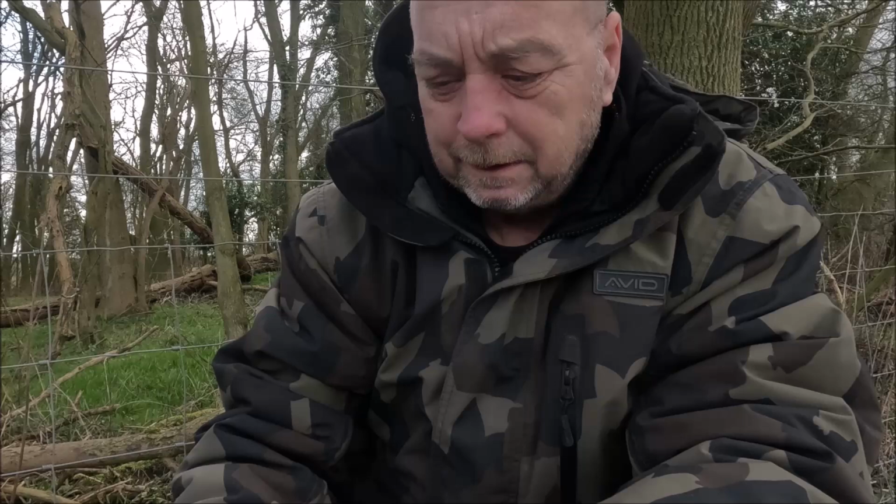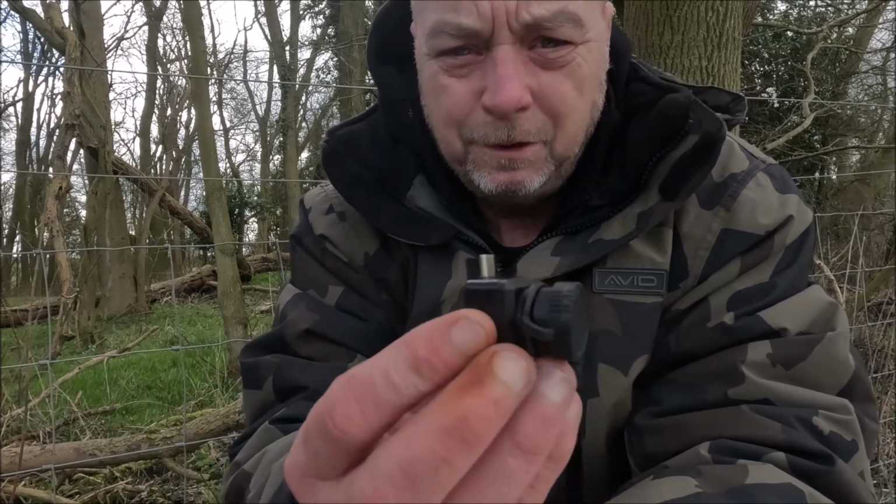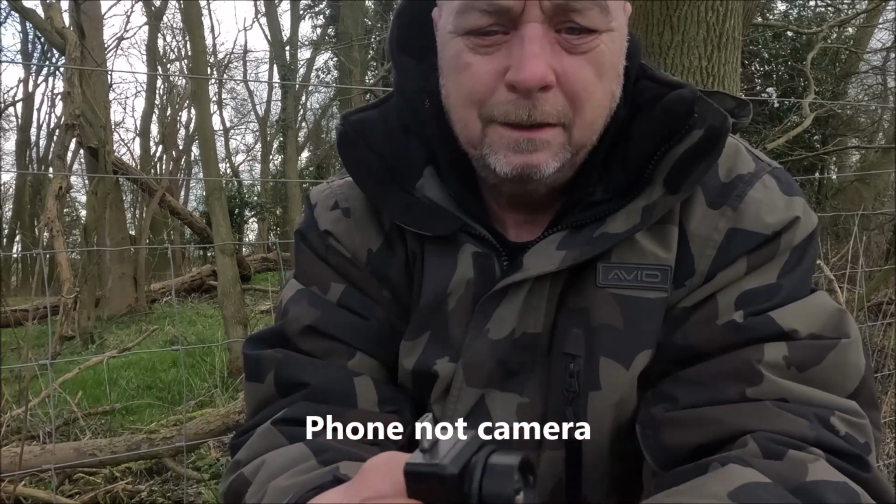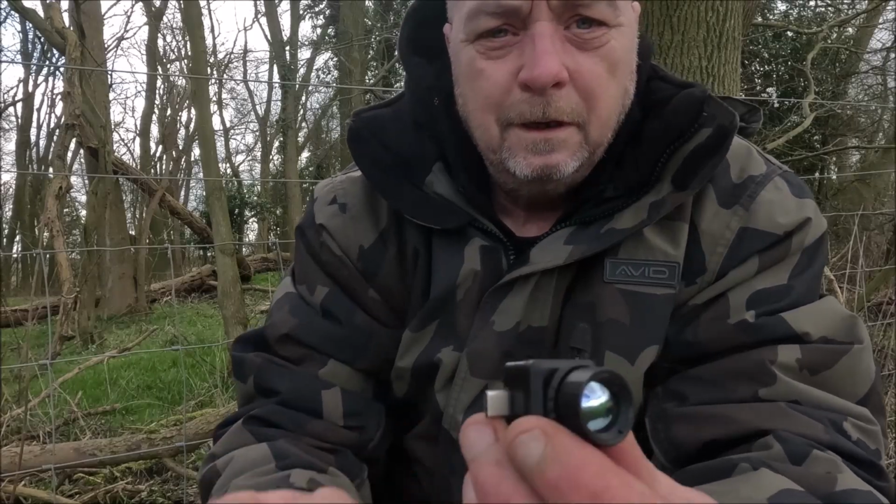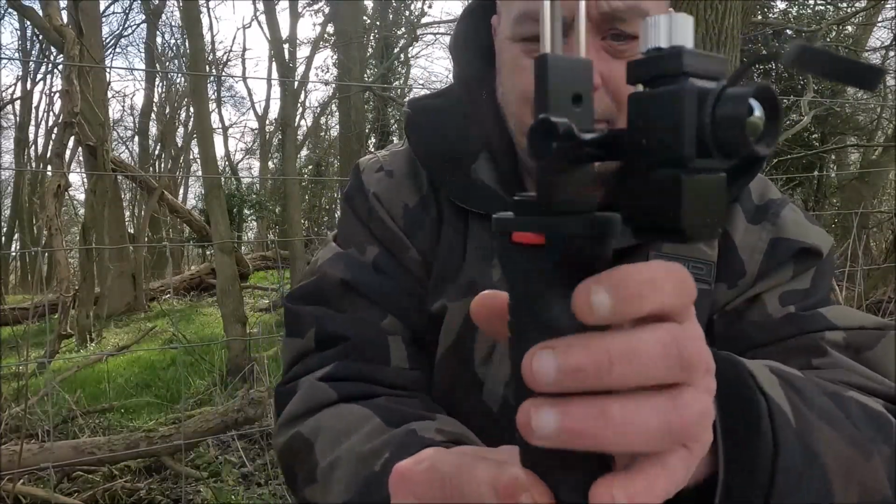Okay, and the second thermal I use is this little Infiray T2 Pro that plugs into your camera, so your camera's doing all the brains work for it. This is just like your little thermal imager. It's absolutely tiny little thing, but it does work really well. Okay, so this one also comes with a little pistol grip, so you can hold it.